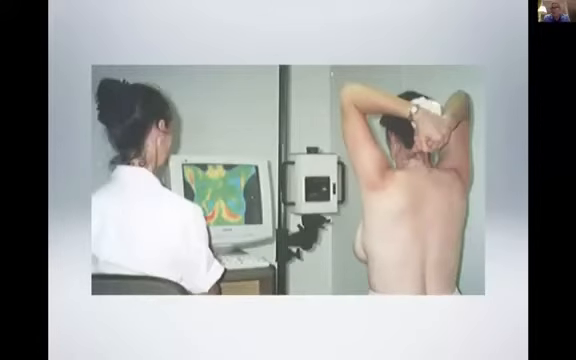And because there's nothing that comes out of the camera, unlike a mammogram, where we put the energy through the breast. In ionizing radiation, the energy comes from the outside, goes through the breast, and that's how the image is produced. The thermogram image is produced by a person's own energy. Won't go into it much tonight, but it always fascinates me.